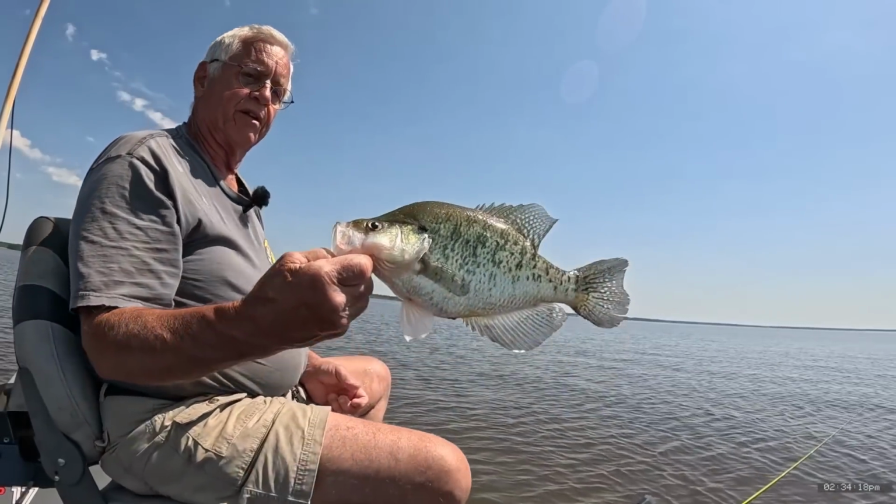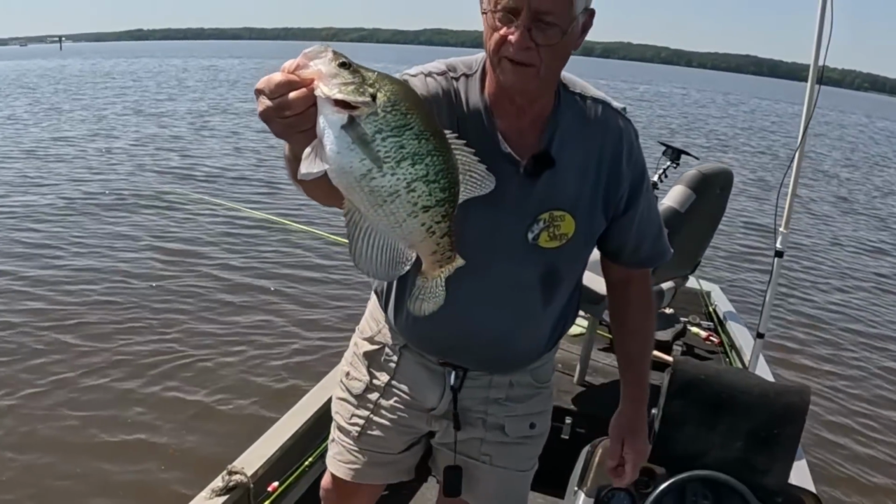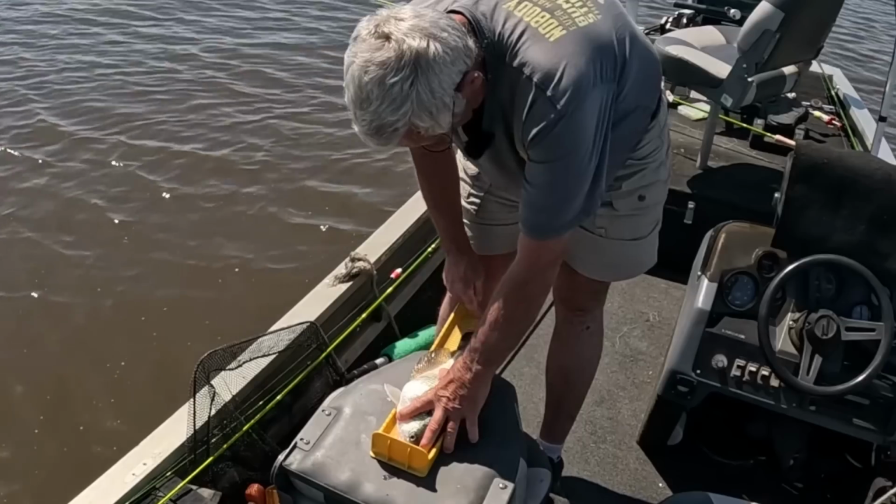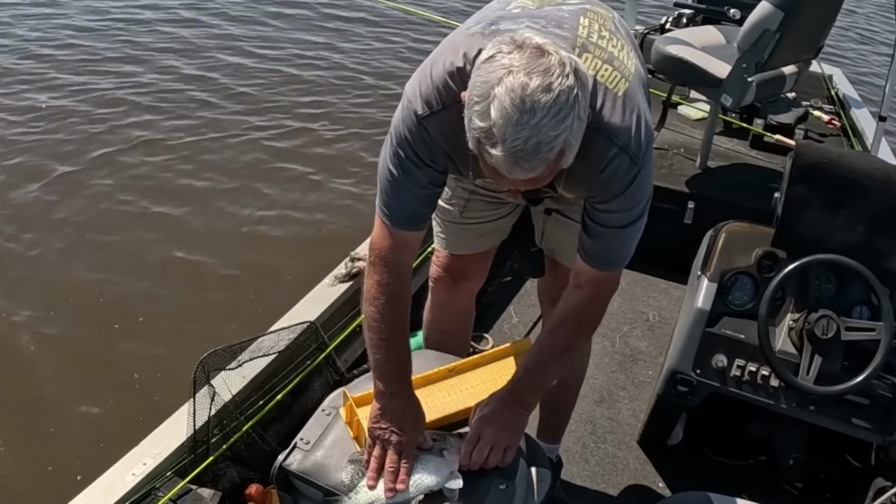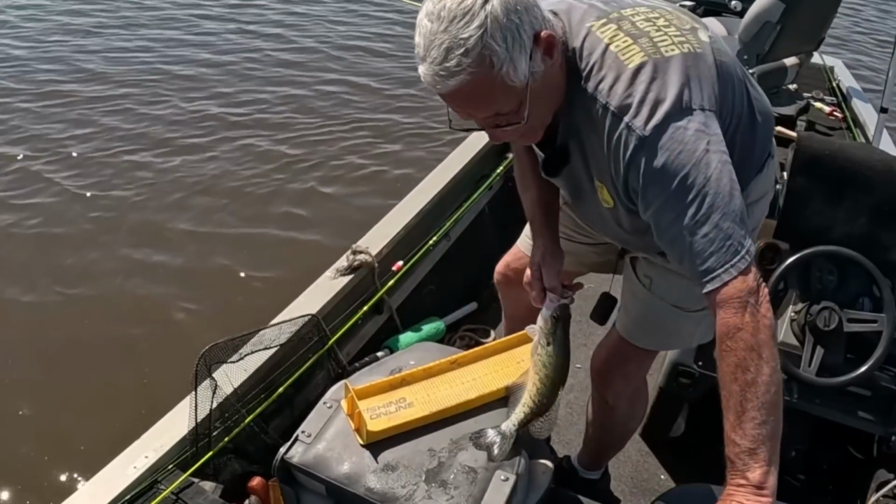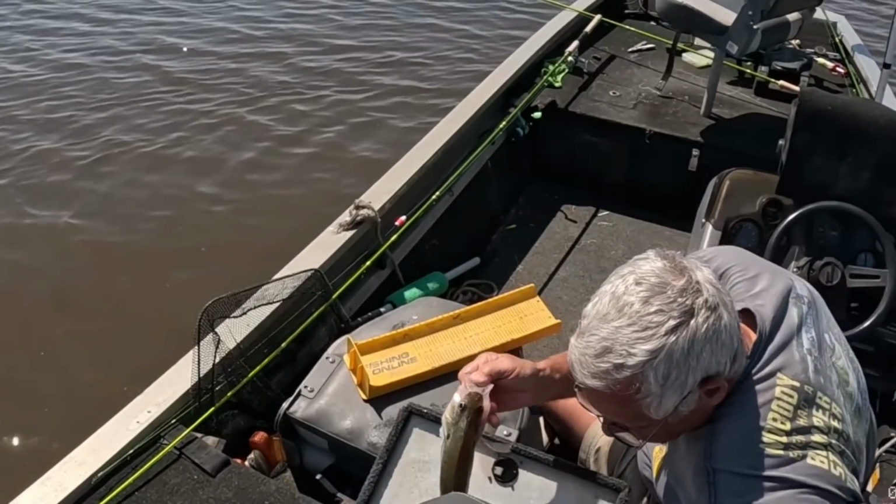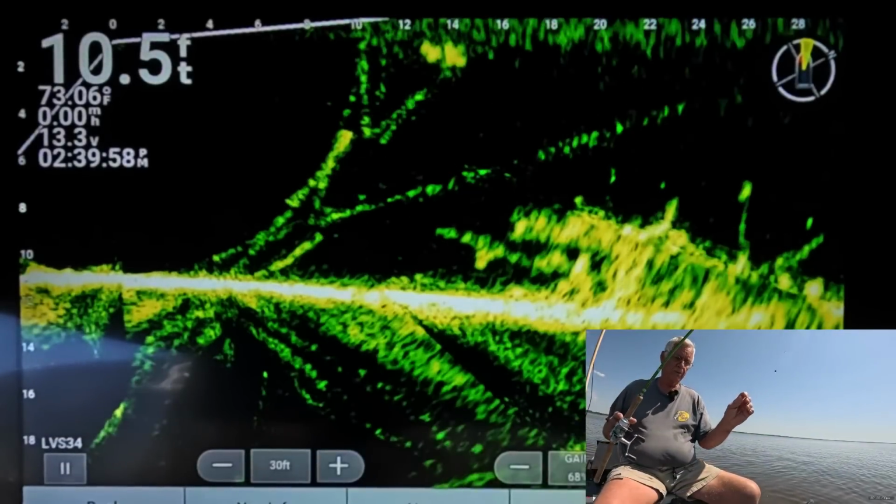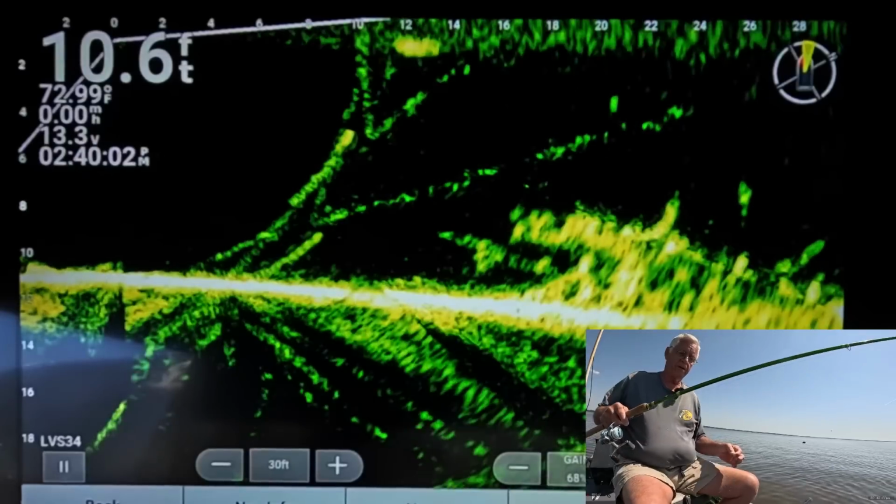Look at the size of that thing, man. Isn't that crazy? Man, we've caught some monster fish out here, haven't we? That is 14 1/2 inches long. 14 1/2. We gotta find another fish to throw back now. Let's see what we can find in here. You know, I ain't thrown in the wild one, that little booger. I bet that little booger would show up mean in here.